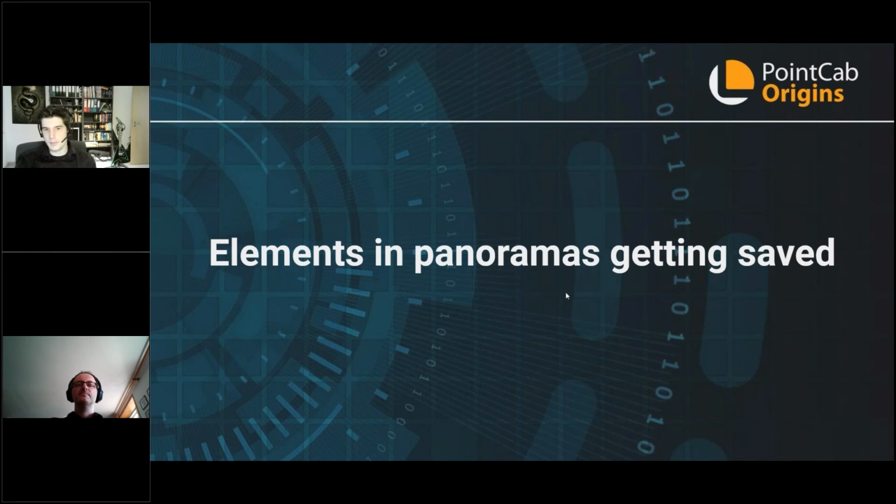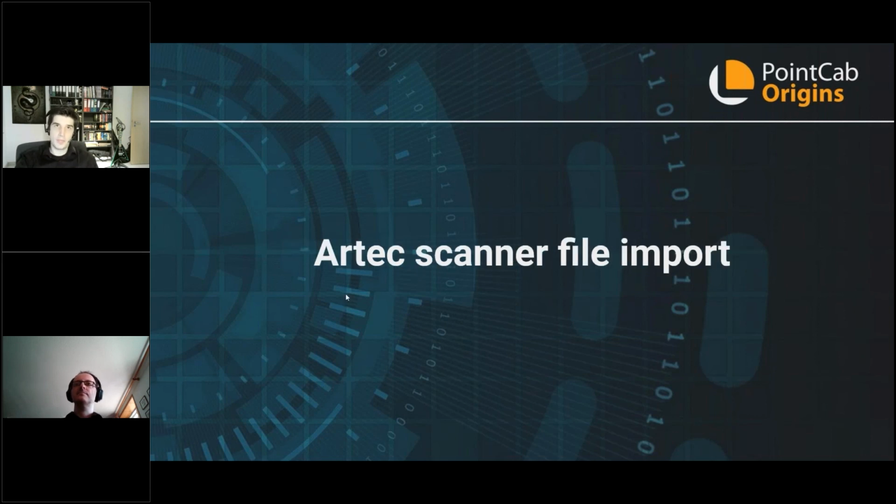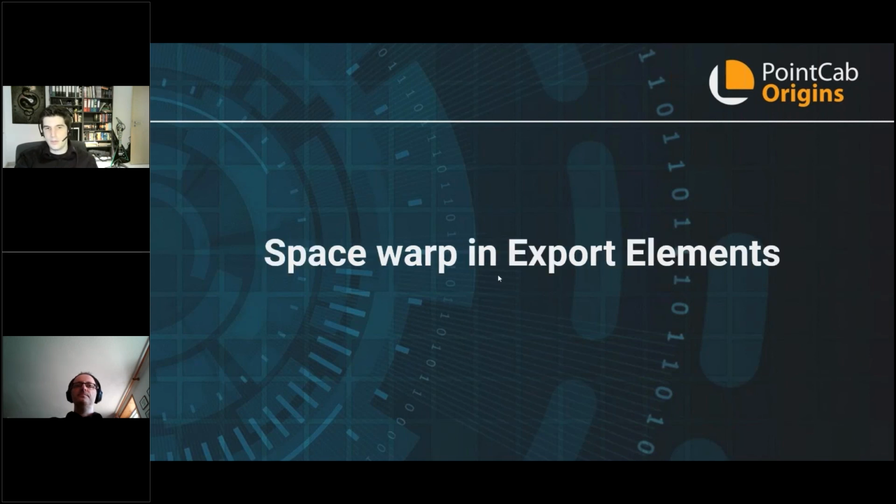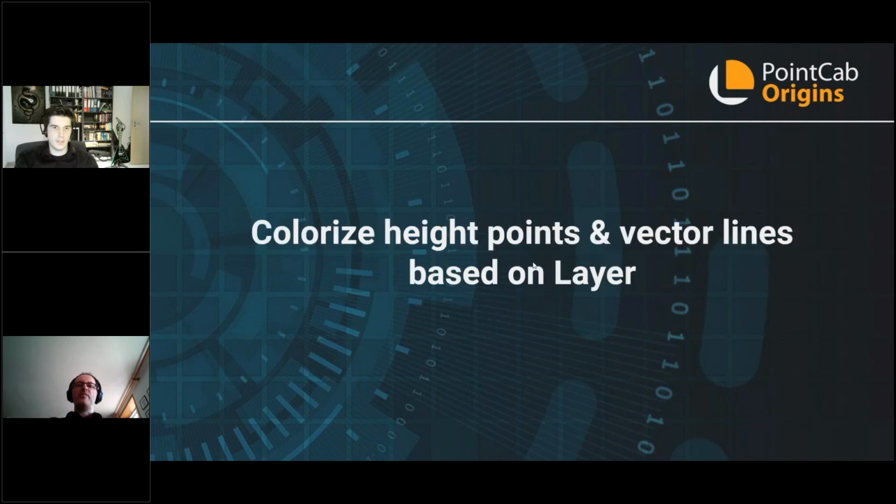For example, elements and panoramas are getting saved. Richard mentioned that. When you import Regal files, RSP files, you have a panorama in there, and you can check that out. We've included an RTX scan files import together with the project type, which is called handheld mode. Space warps: if you export your elements in file export elements, the space warps will be included there as well. You're able to do alignments between your projects. So you align project A and you can bring the alignment into project B and C.